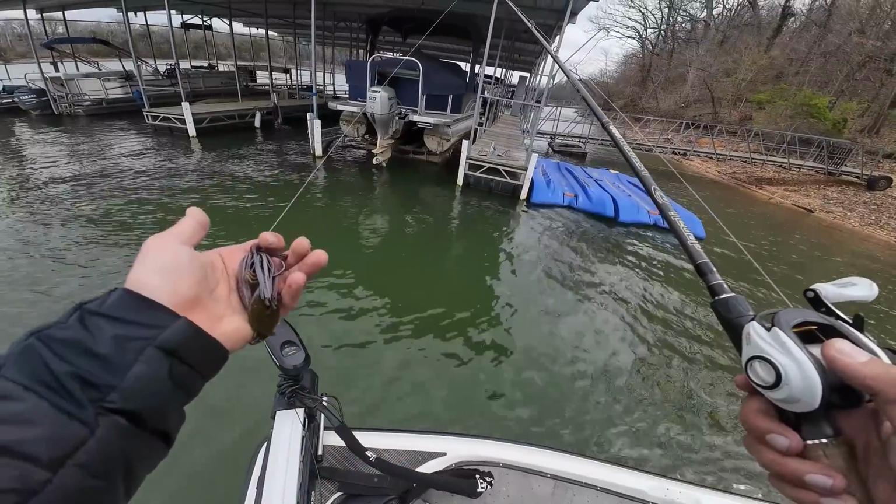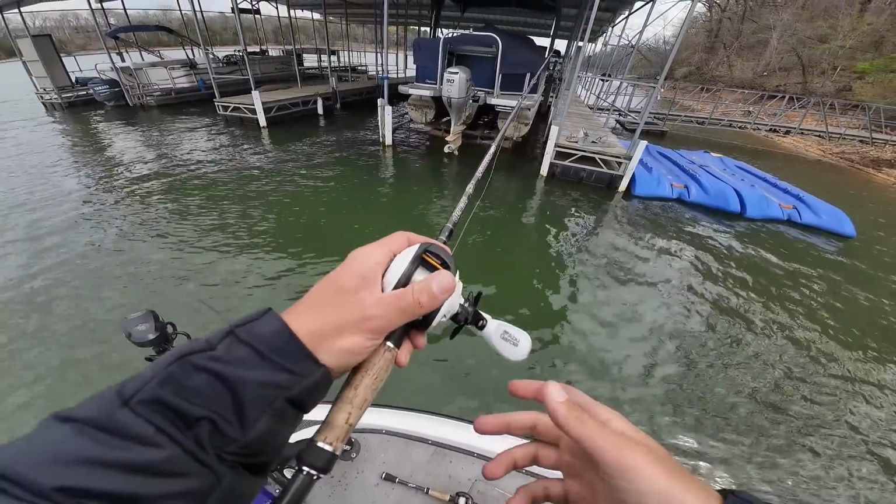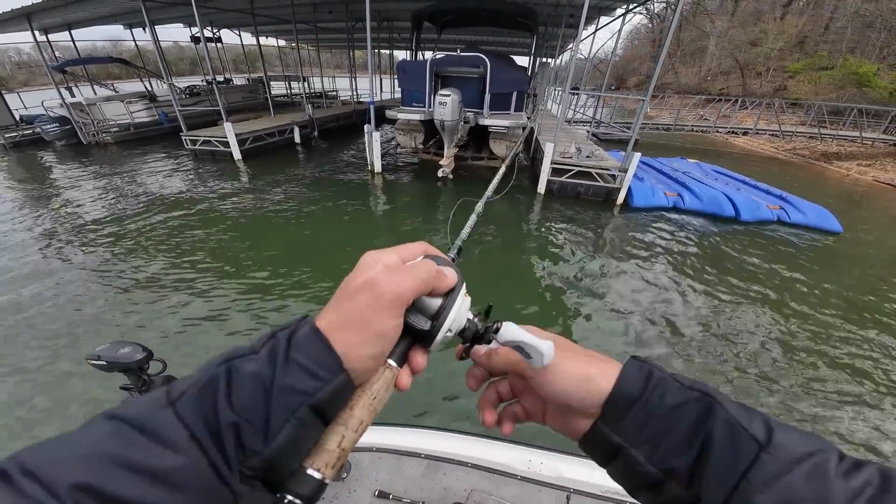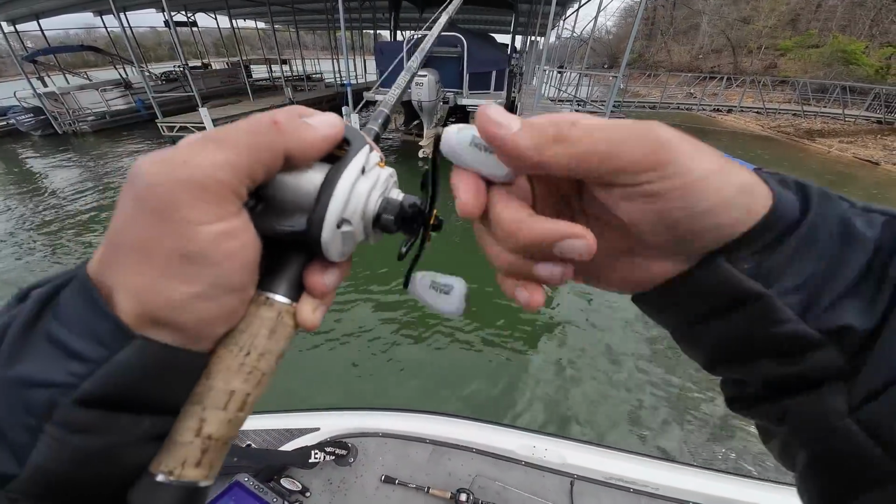Now, this one's a little bit tricky because we have this pontoon boat here. What I'm going to do is just pitch my jig down the side of that dock and let it sink down there. I did have to cast over a chain, which is kind of sketchy, and there's always going to be some type of sketchy thing underneath these boat docks when you're fishing them. So don't get too worried about it.